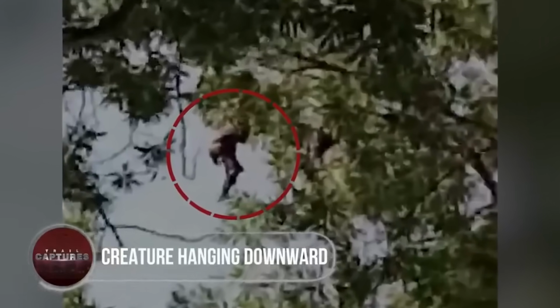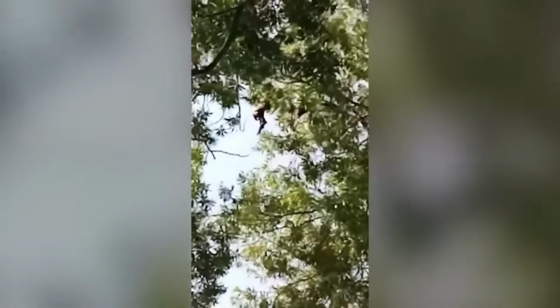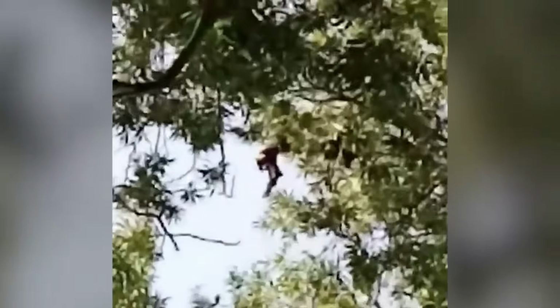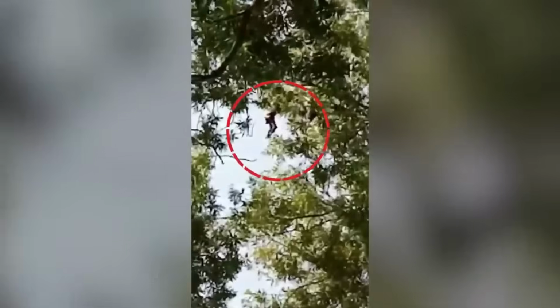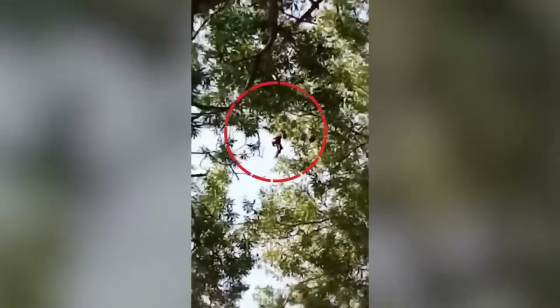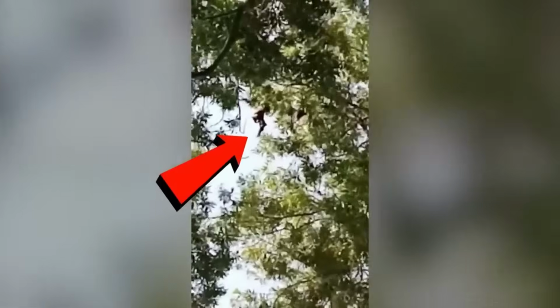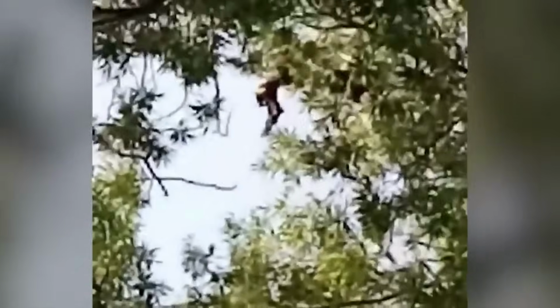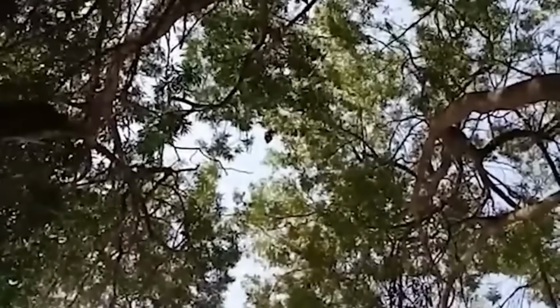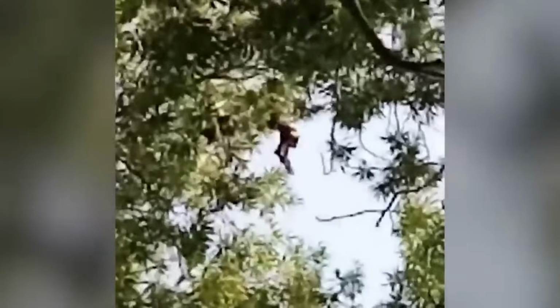Creature hanging downward. Although this may look like a carcass of a bat, if not a sloth, the author of the video said otherwise. A couple who happened to be strolling in a park in New York City noticed the body of an unfamiliar-looking animal that was hanging downward from a branch over 12 meters from the ground. Initially, it was believed to be a sloth or a bat, until park officials reported it to not be the case. Before the carcass could be removed, multiple waves of crows and other scavengers feasted upon it until the remains disappeared.